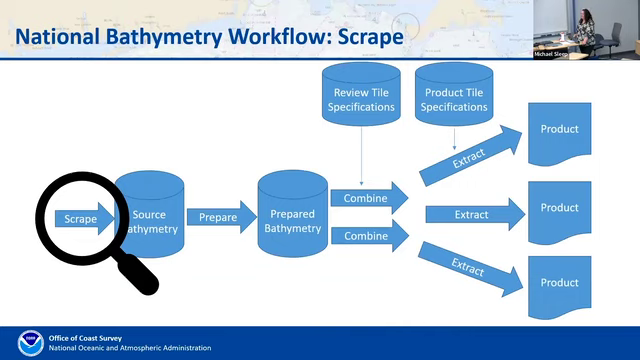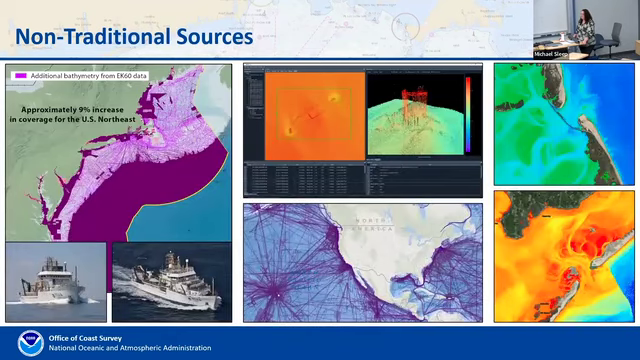So I think what I want to do now is focus in on specific parts of the process and the kinds of things that are still under heavy development, because I think that's really why Larry had requested the talk: what are you guys doing? What are the kinds of things that CCOM might be interested in? So three things come to mind, specifically in the scraping process.